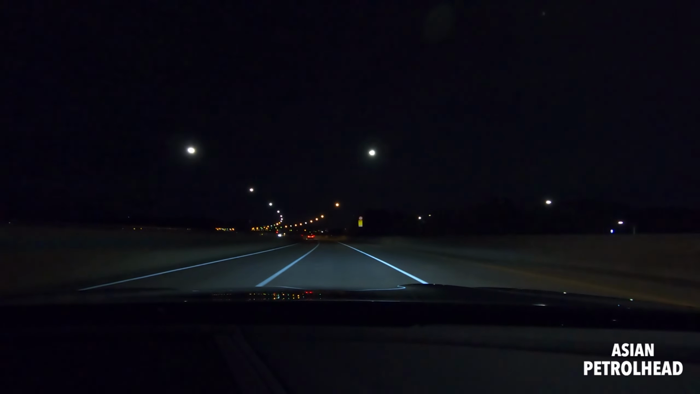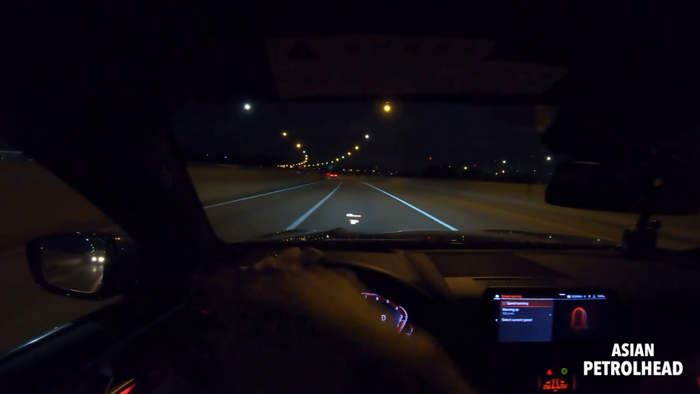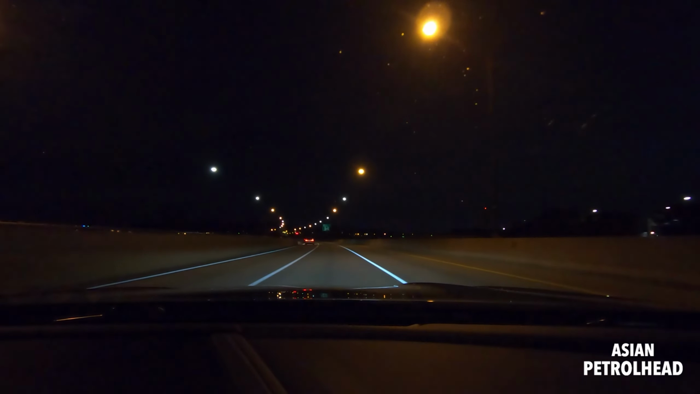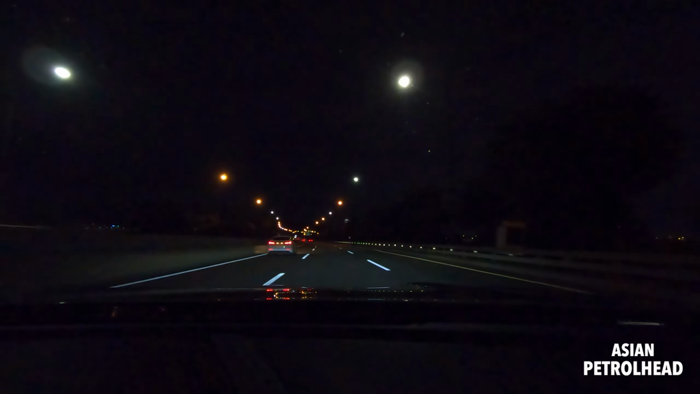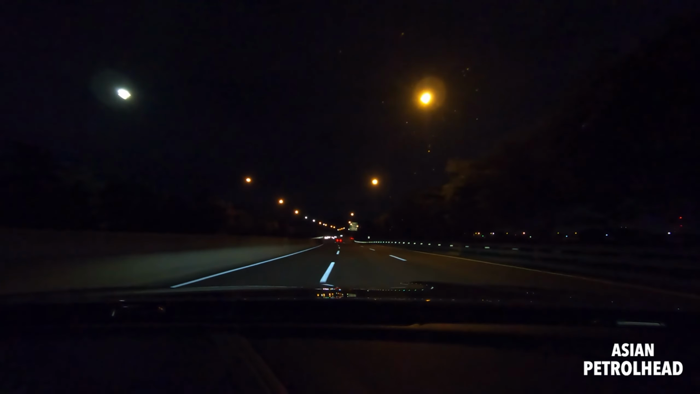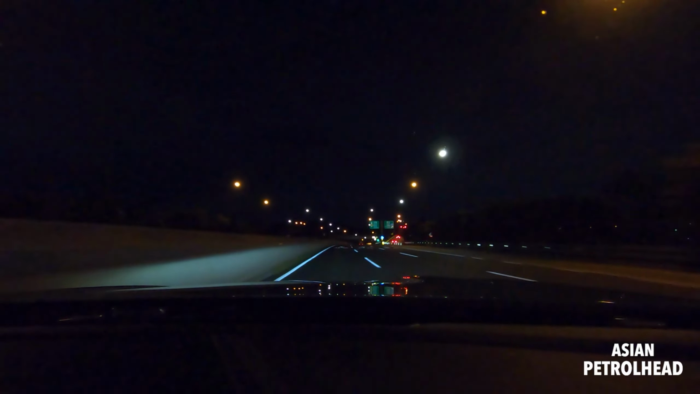And this xDrive also has a four-wheel steering system. So at low speed, it will turn the wheels in different directions to reduce the turning radius, but at high speed, it will actually turn the wheels in the same direction to increase stability. Wow. And I can really feel it working. Wow. Whoa.